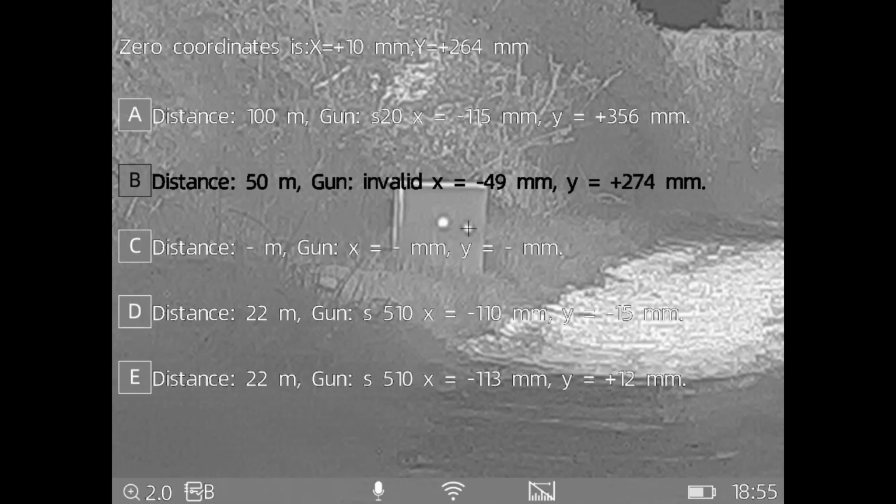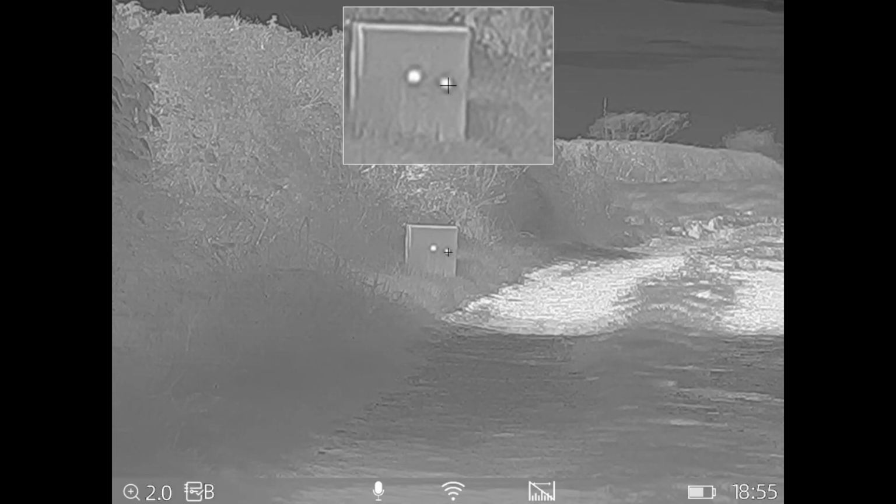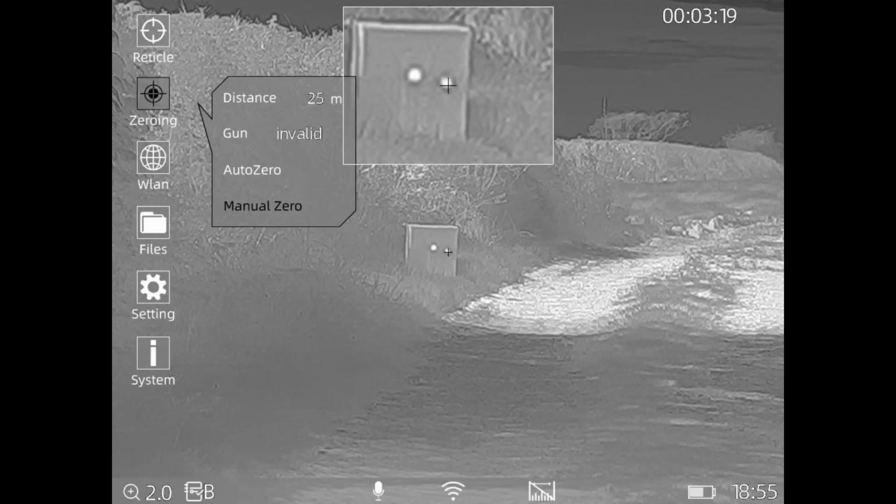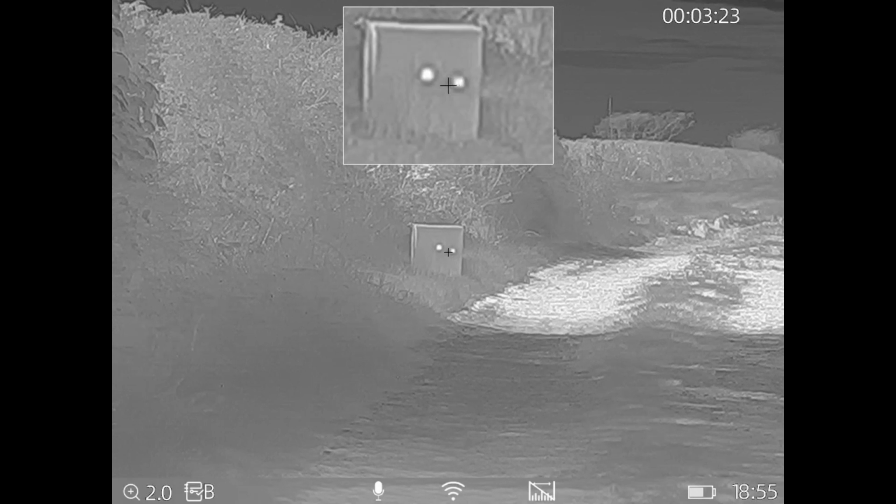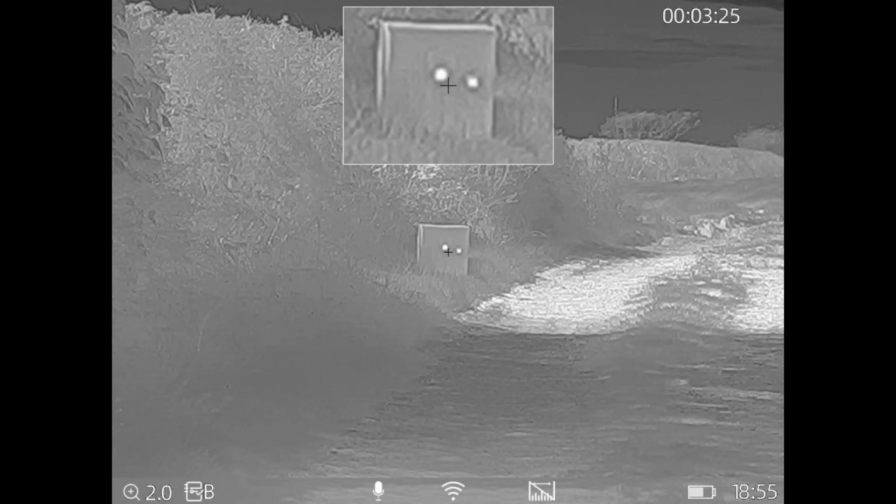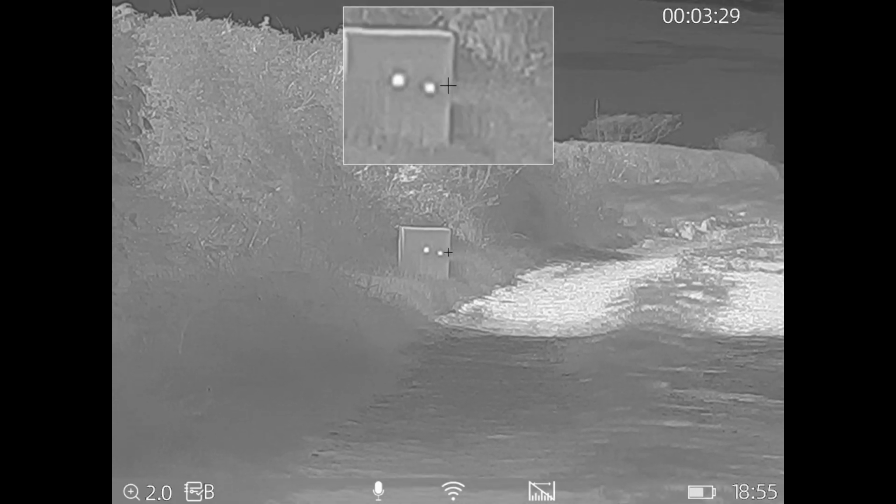See there, I've selected profile B, distance 50 meters. Well, it's not, it's 25, but I will change that. And click on that. OK. And then that's saved it now. So long press on the left hand button. Out of it. So what we'll do now for a couple test shots to make sure that that's doing what it's supposed to be doing. And we'll see.